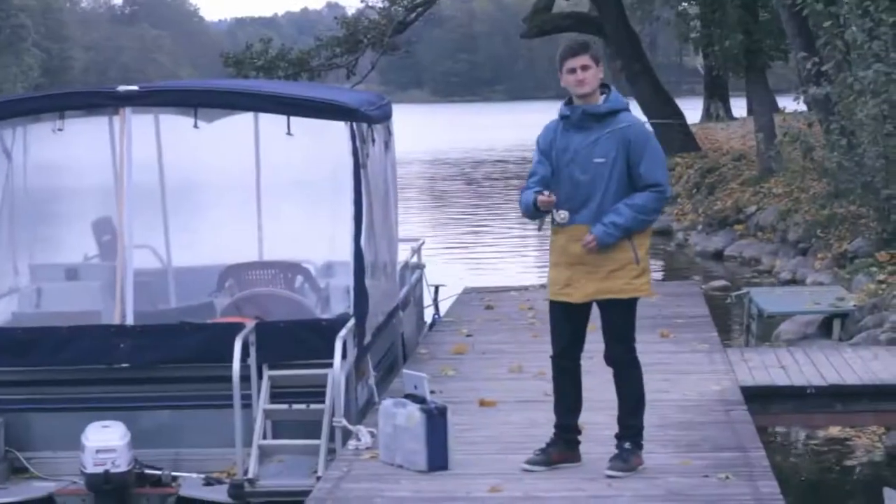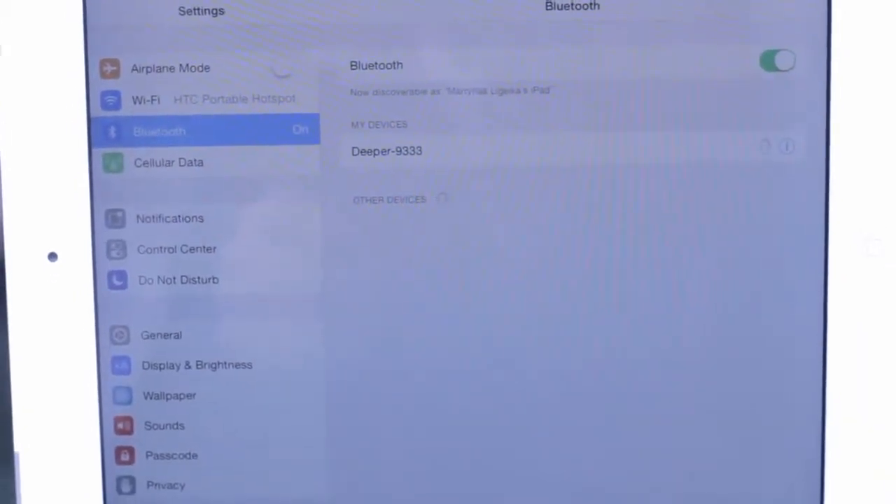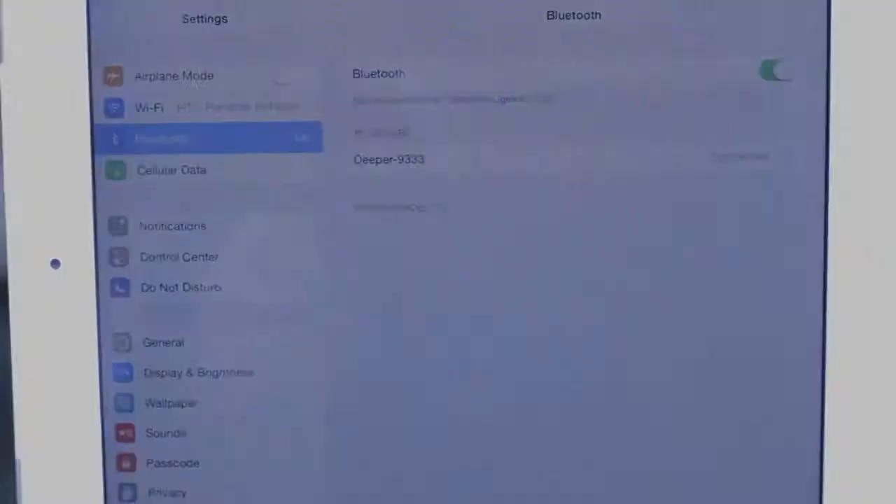Cast Deeper into the water. Launch the application on your smartphone or tablet and start using the device. If you're an iOS user, you'll have to connect to the device after it's been paired with the smartphone or tablet. You only need to do this the first time you use Deeper.